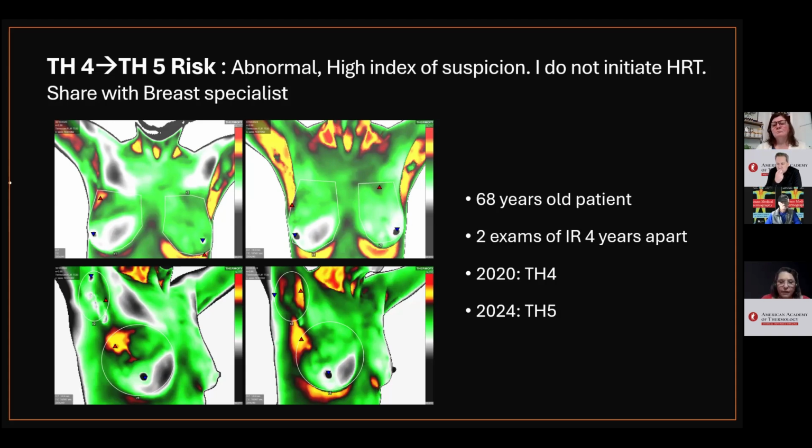We recommended that she return to her gynecologist, discontinue hormone use, undergo a mammography, and come back within 3 months for a new infrared image assessment. However, she only returned after 4 years, now presenting with thermovascular risk level 5, unfortunately.